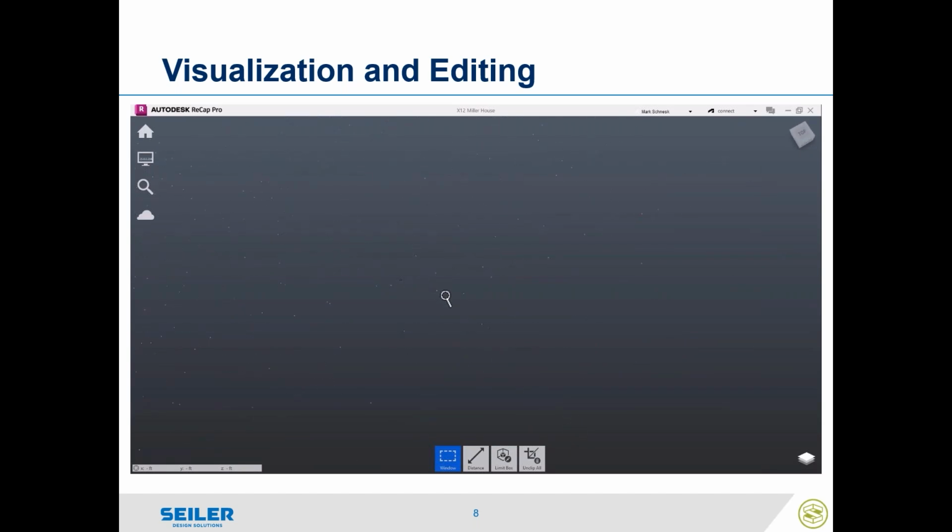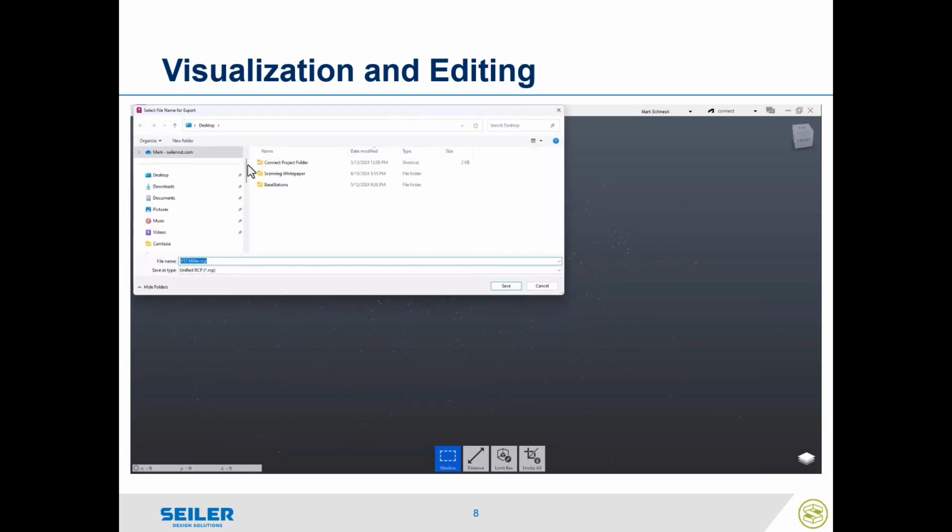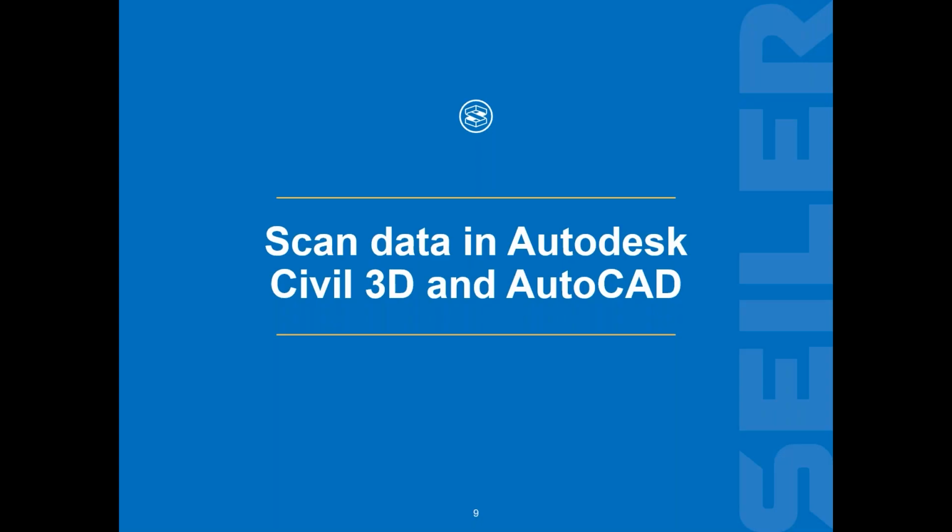I can go ahead and export this out to a brand new model, and when I bring that into Civil 3D, I will only have those points where I can create my surface, instead of making, because the last thing you want to do is make a surface out of 16 million points. Your computer will catch on fire and it'll make you cry. All right, to the next slide here.